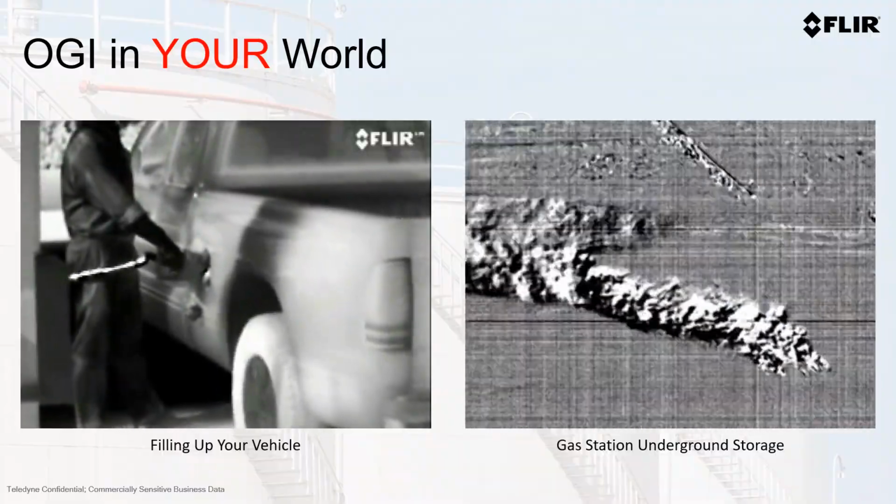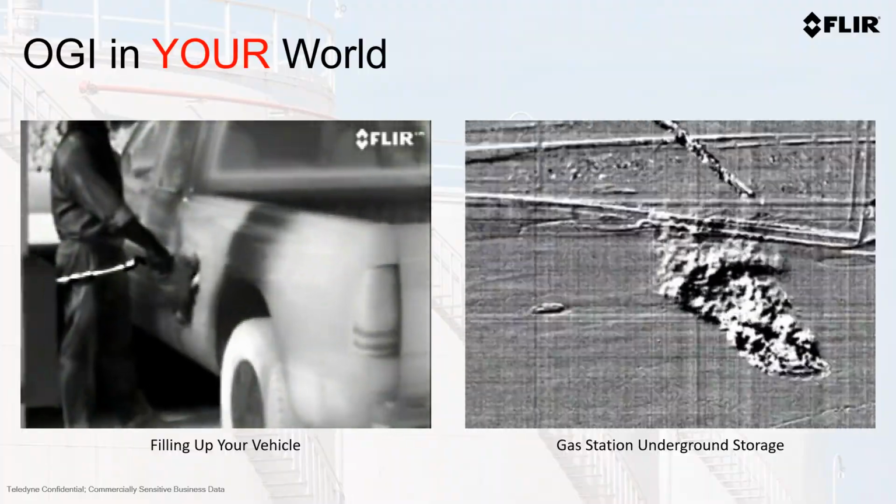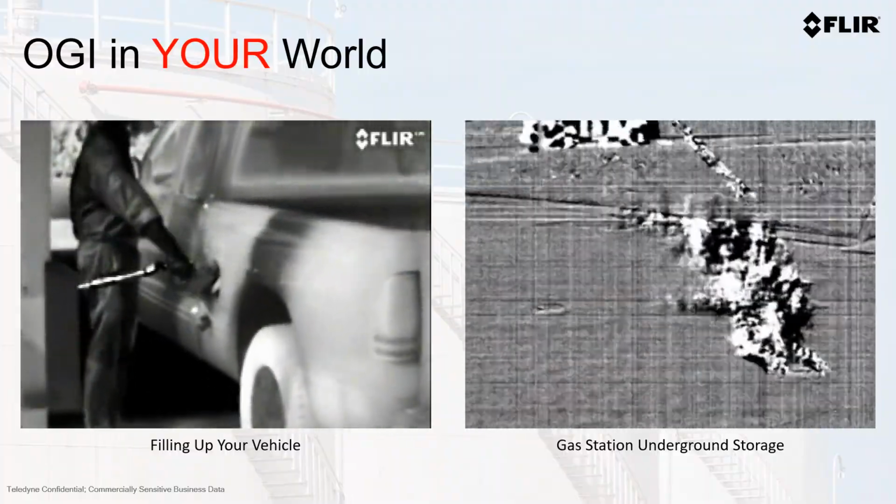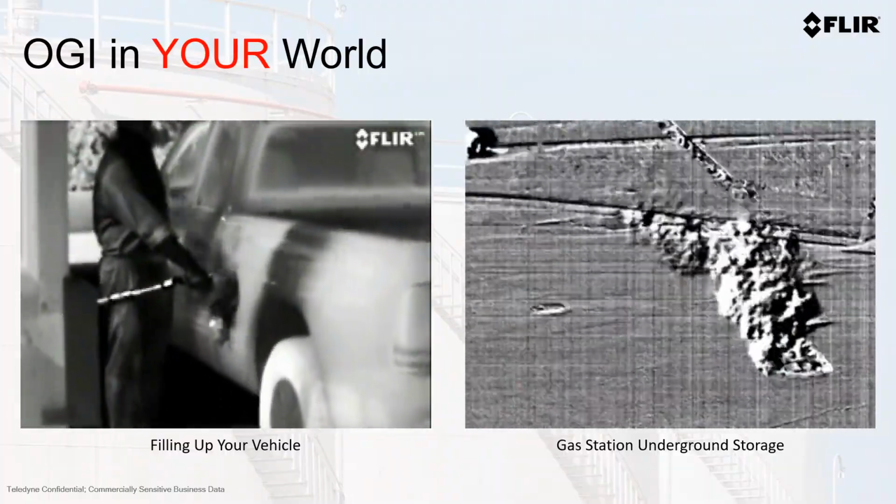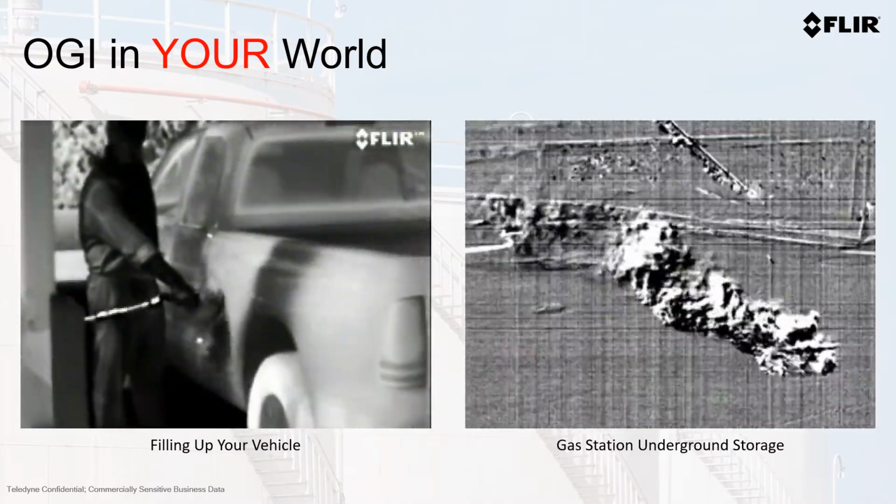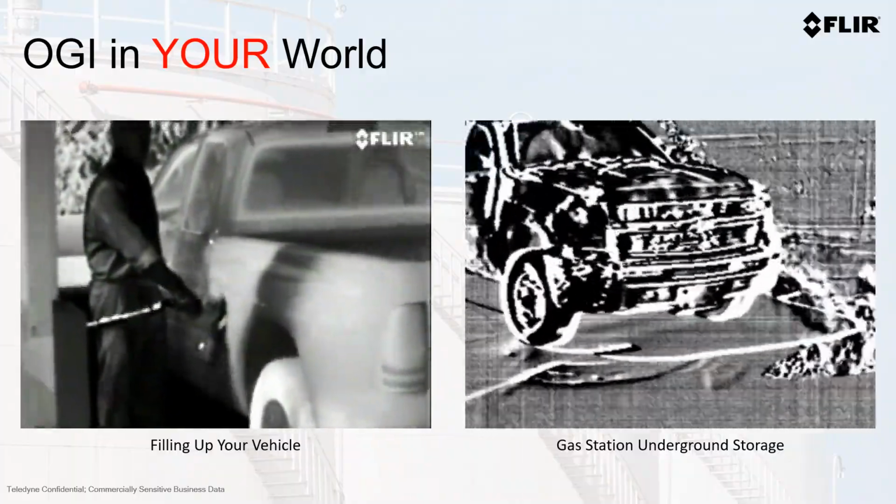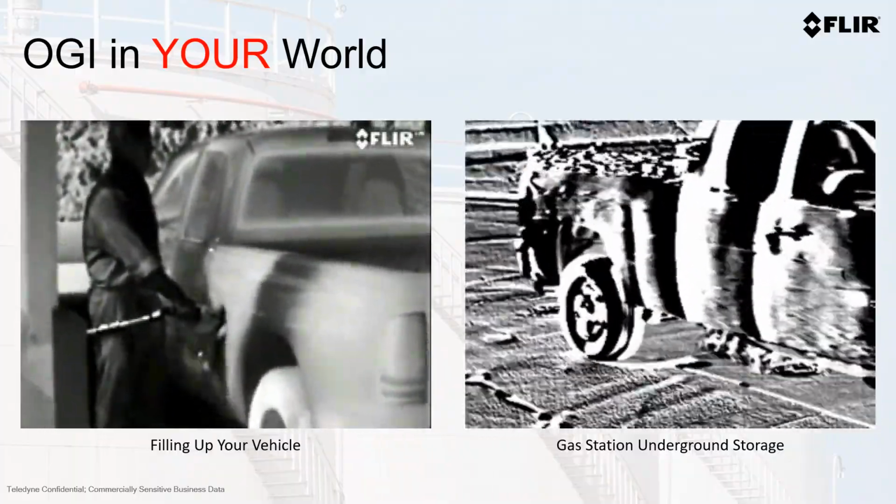Another way to show OGI in your world is to show you some videos of a gas station. On the left, you'll simply see somebody filling their truck up with gas. Those fumes are the ones you may smell but may not see. On the right, you'll see a lid from an underground tank and show the dangers of this in an environment where other vehicles may be passing right over the top of this.